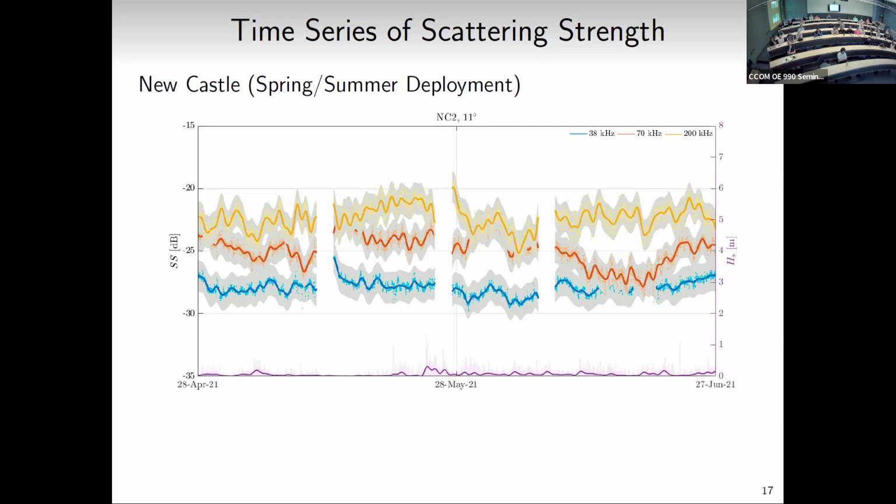And this purple here, with the right vertical axis, is our significant wave height. You can see that, yes, it does wiggle a little bit, but that's within our uncertainty bounds. That's what the gray shading is, and it's somewhat constant on average throughout the whole deployment. This is also when we didn't have a lot of storms during this deployment. This was at Newcastle, so it's more sheltered from the storms.